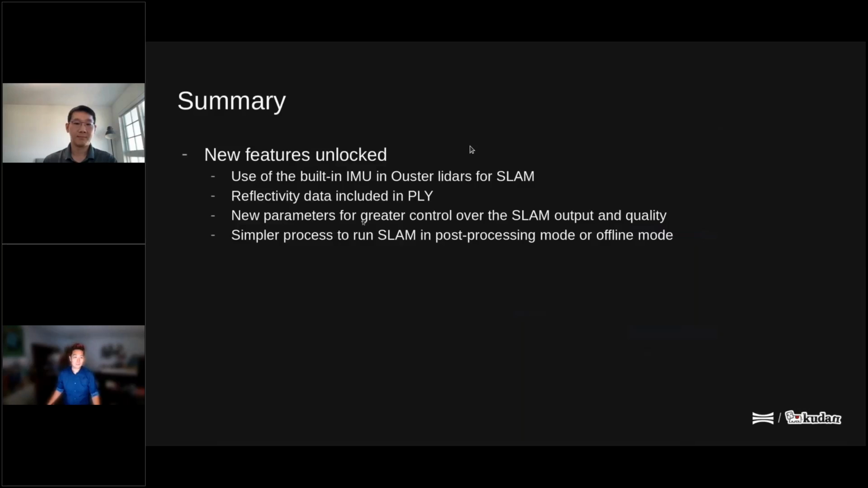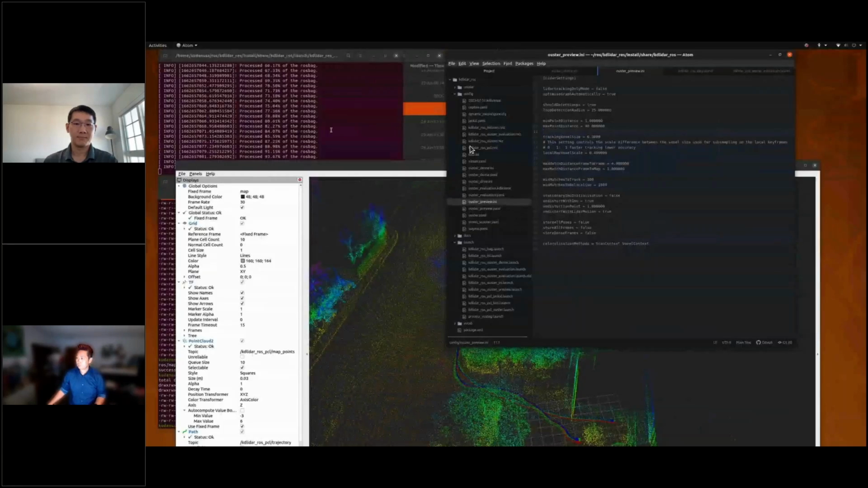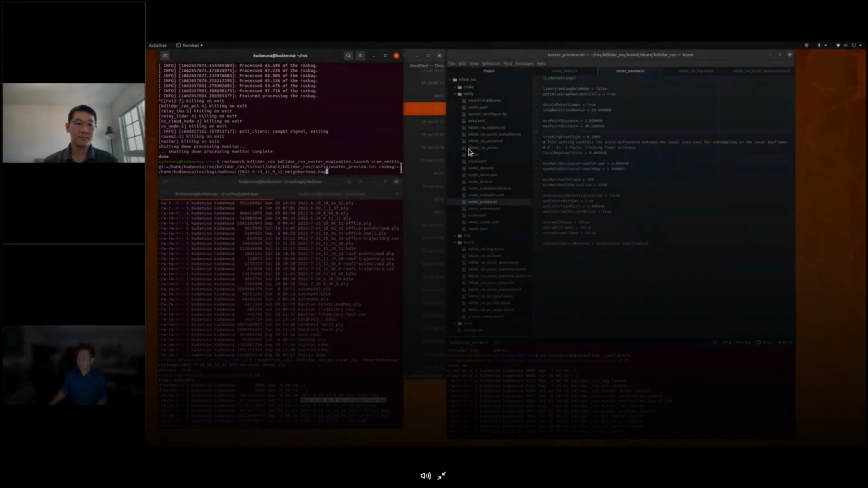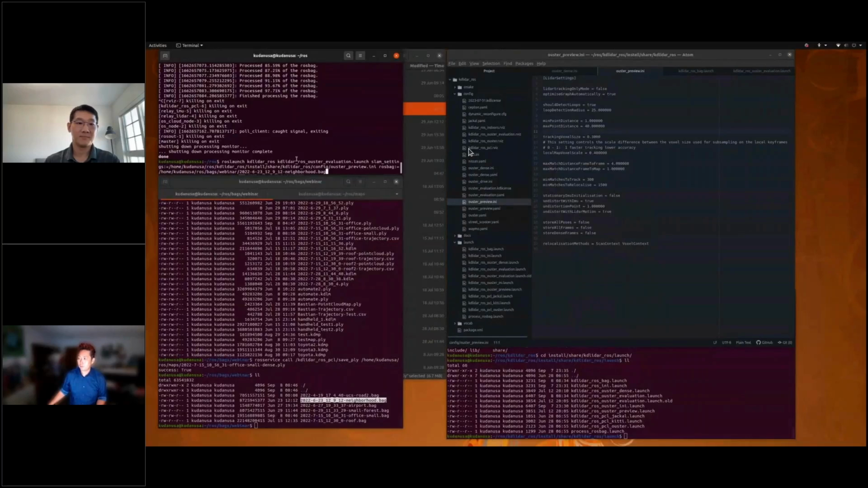Sorry, there's a lot of stuff here to unpack, but if you go back and look at our document in terms of running a scan, before, when you had to rerun a ROS bag, you had to provide a lot of parameters like replay speed and so on. Right now we've simplified it,